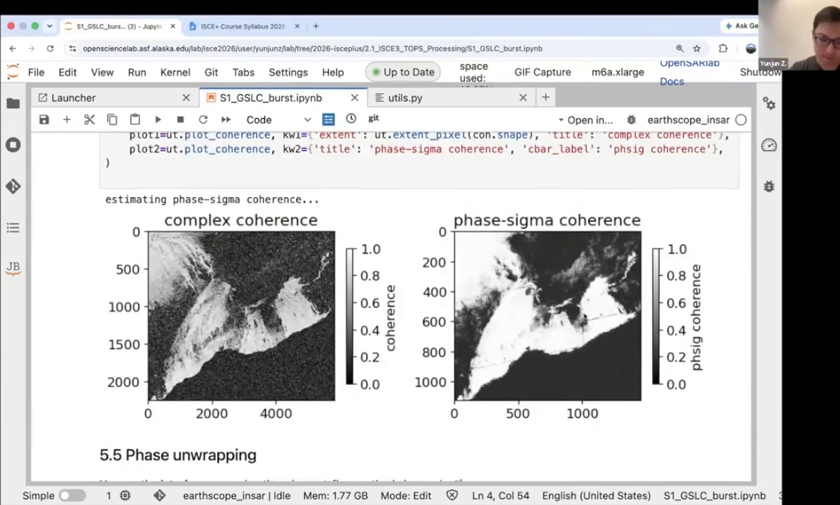Okay, thank you. So if we go back to the stitching, here we're stitching the interferograms. We're not stitching the SLCs, because you can imagine, I actually cannot. Let me see if I can draw here.